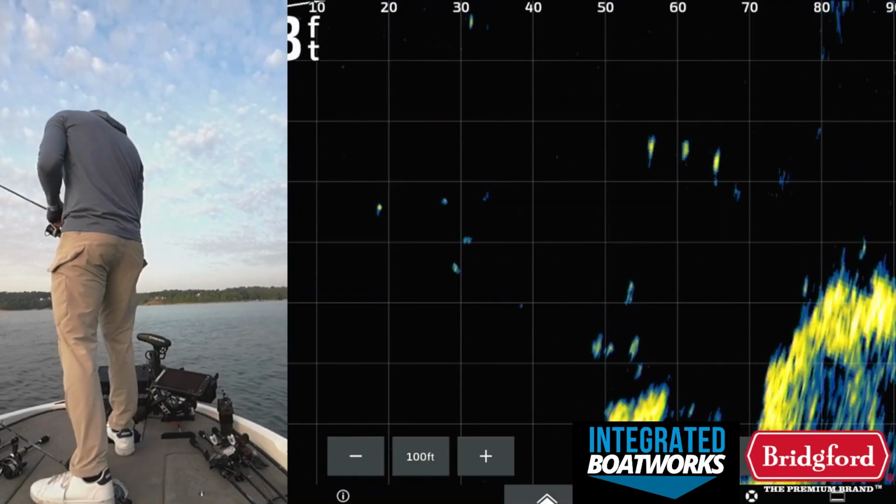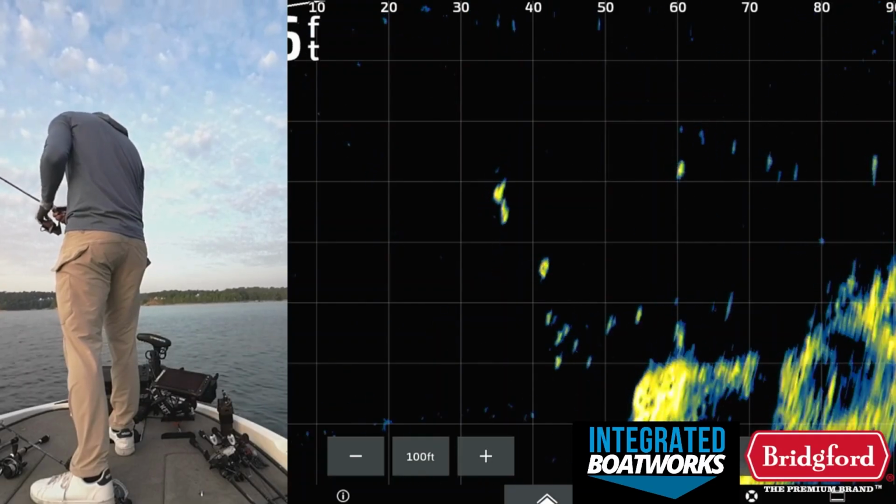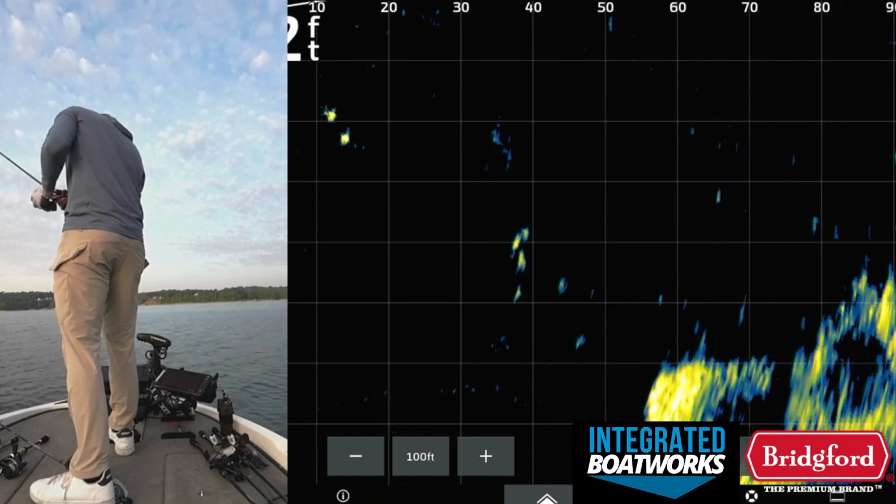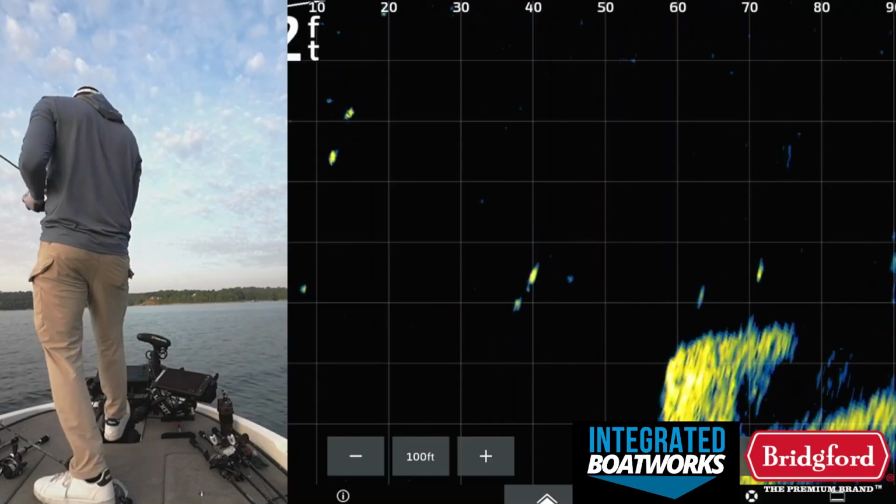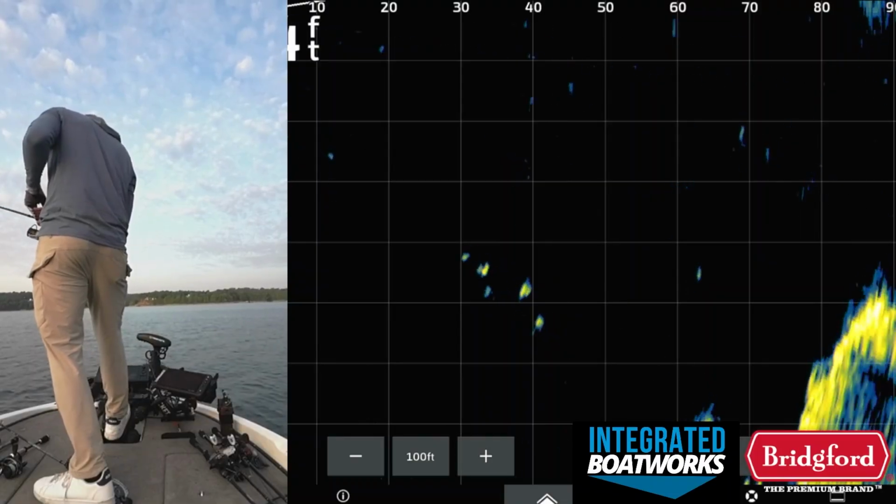And then sometimes when you hit it right, they just come up and shark it. My hover rig's out there at 30, 40 feet. Come on. One of you eat it. Oh, you hit it. Oh, come on. He tapped it and didn't take it. These fish are so hard to catch sometimes, guys. It's crazy. Is that one gonna eat it? Oh, he got really aggressive on it.